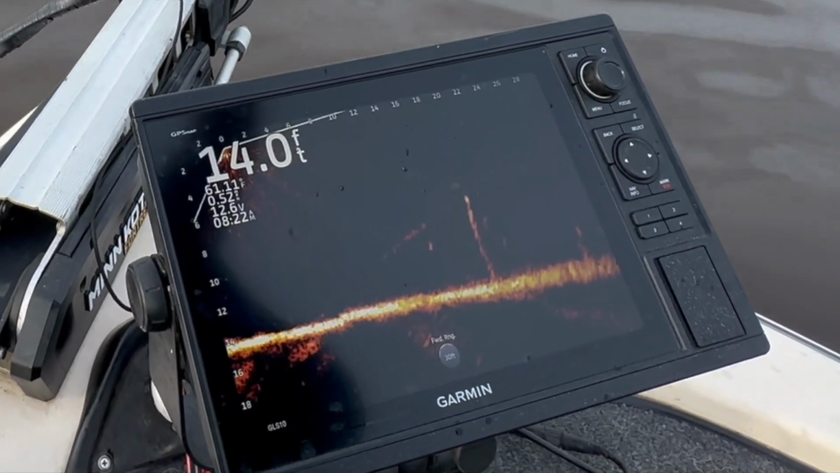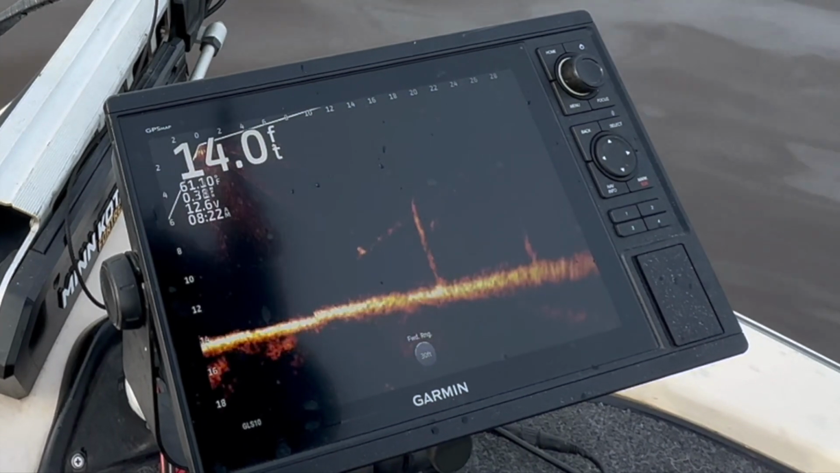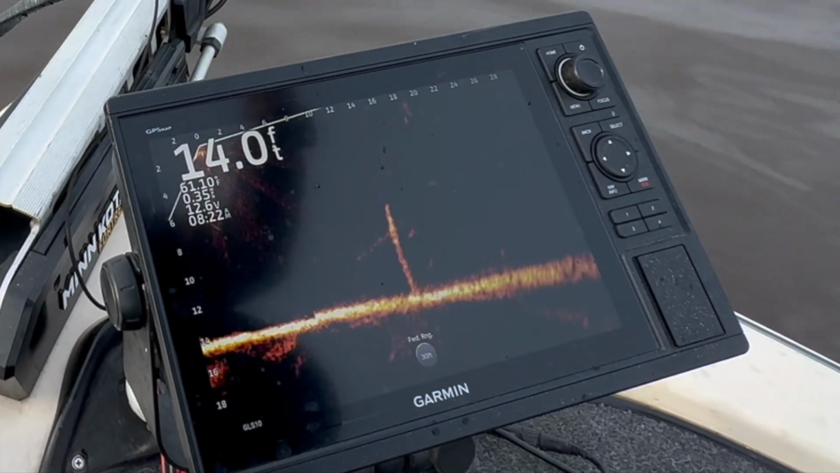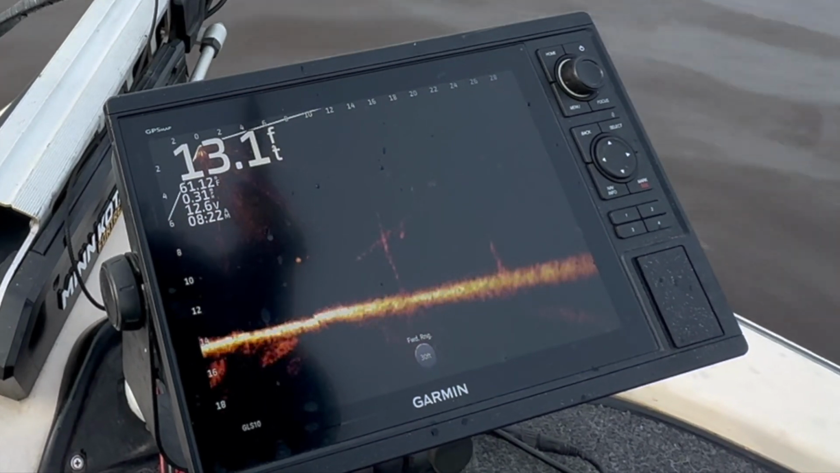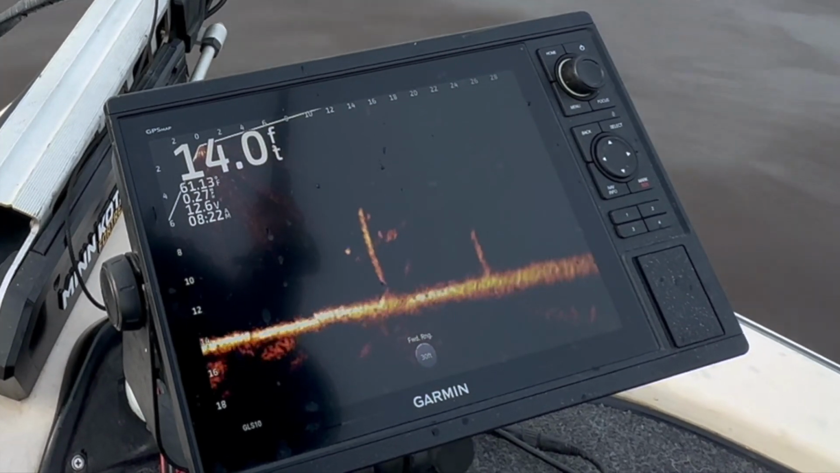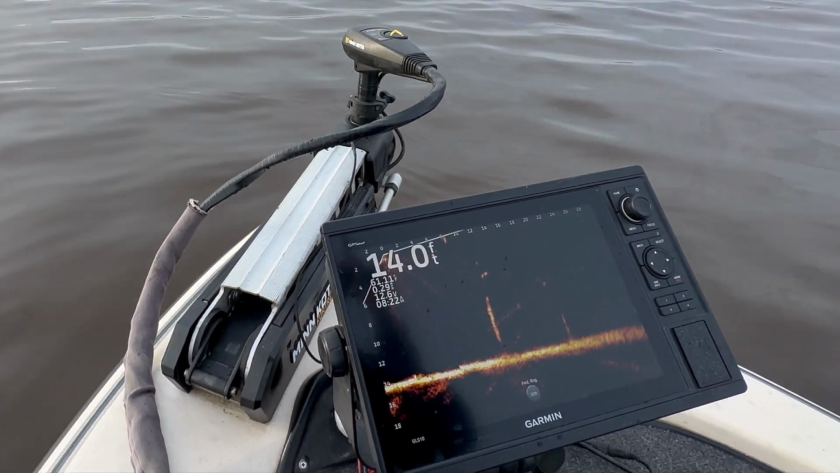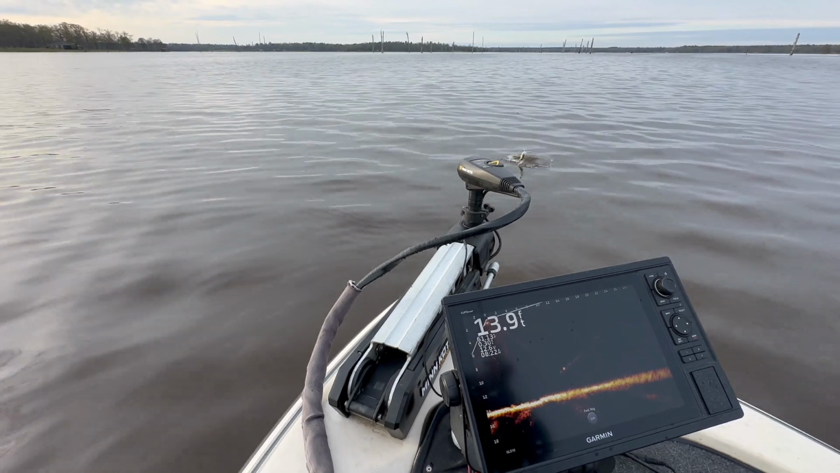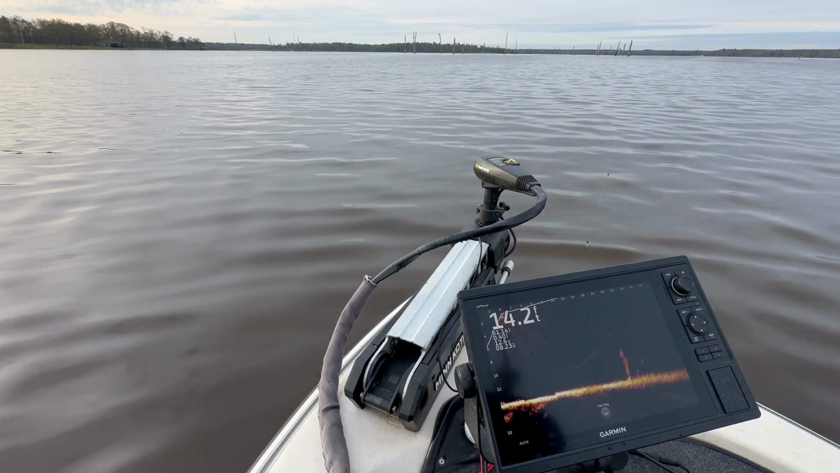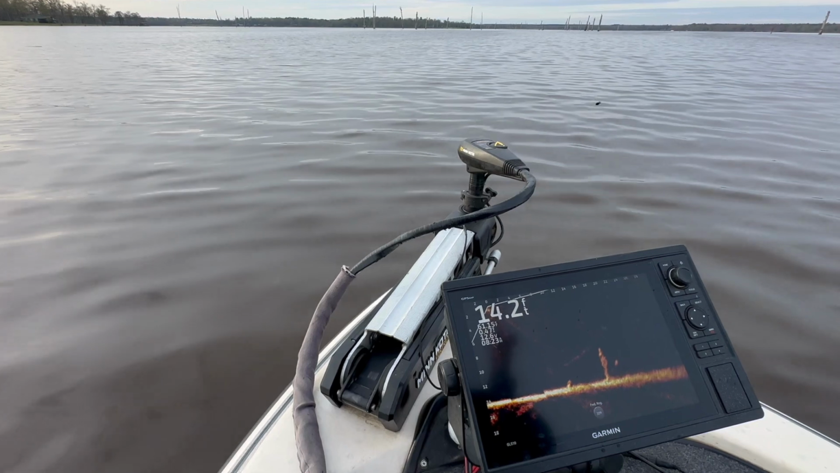There's one at 20 feet. Let's get it lined up on him. He's coming. There he is. A little better fish. Keeper, I think. Let's see if we can find one more. There's one there, 16 foot out.